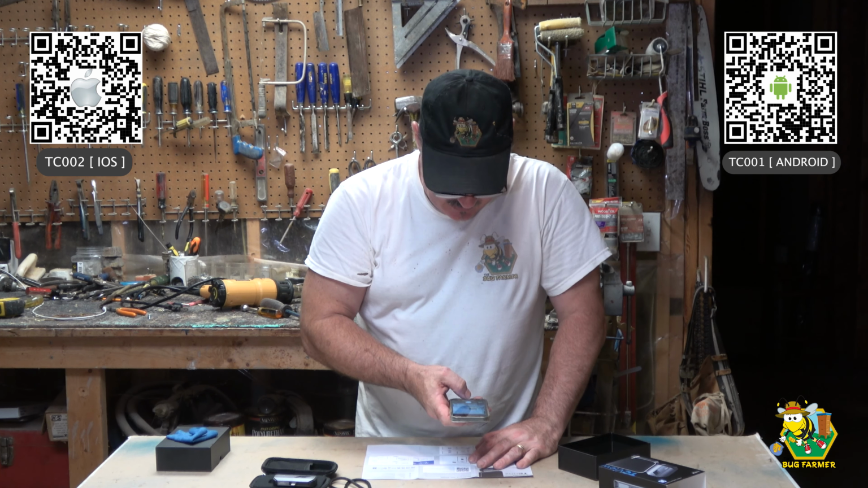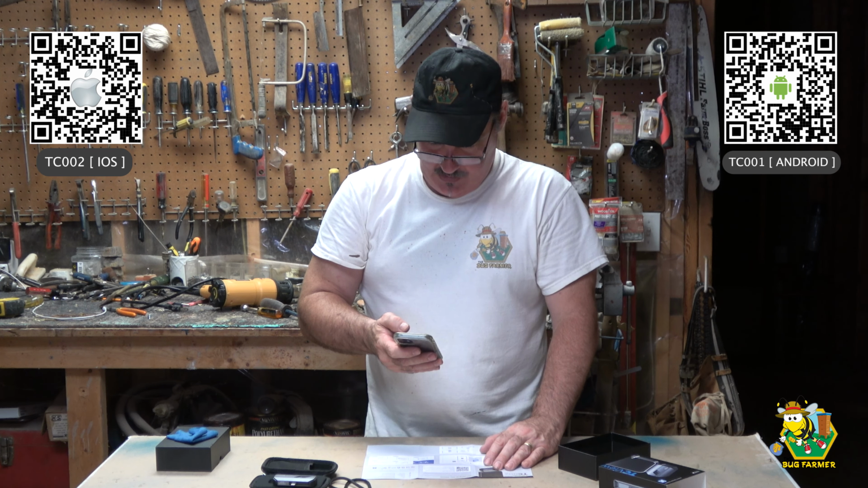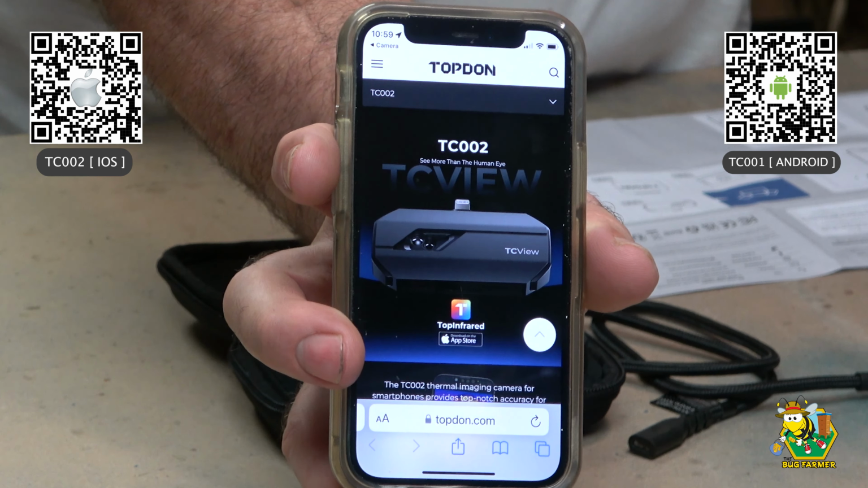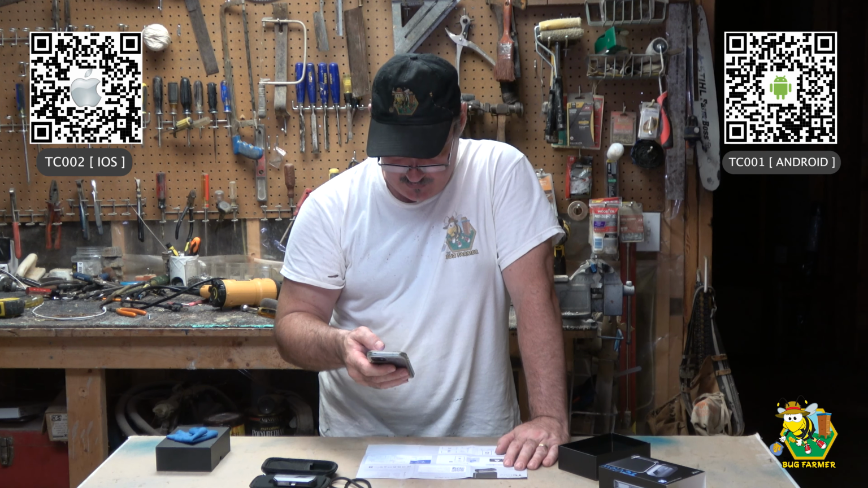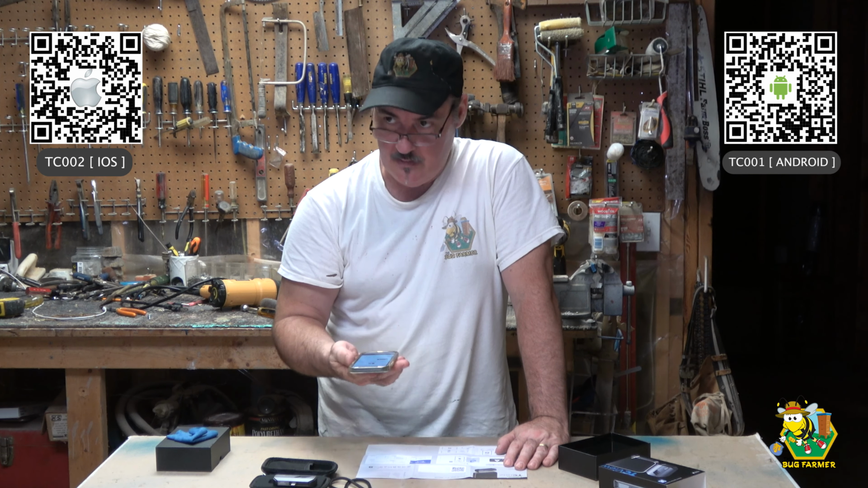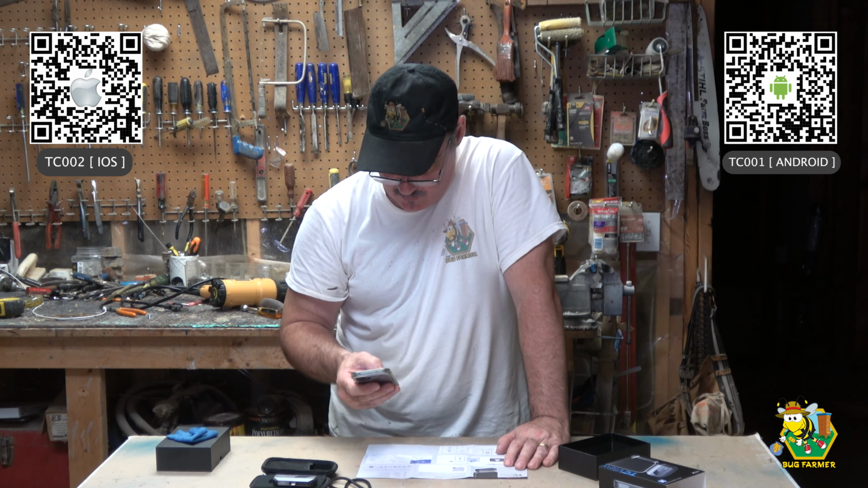TOPDON.com. All right, TC002. It brought us to their website, and what we're going to look for is a place to download the software. So here's a link to the App Store. We're going to click it. I'll show you on the screen there. There's a link right there to the App Store. We're going to go ahead and click that and see if that takes us to where we want to go.